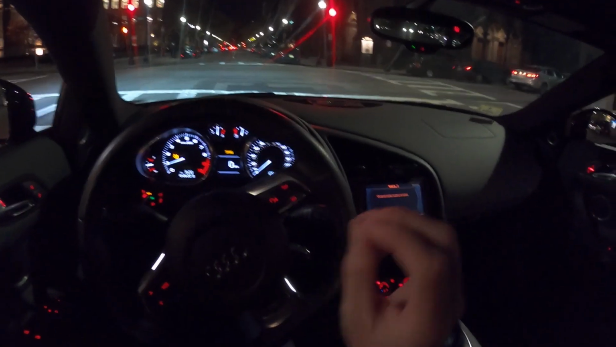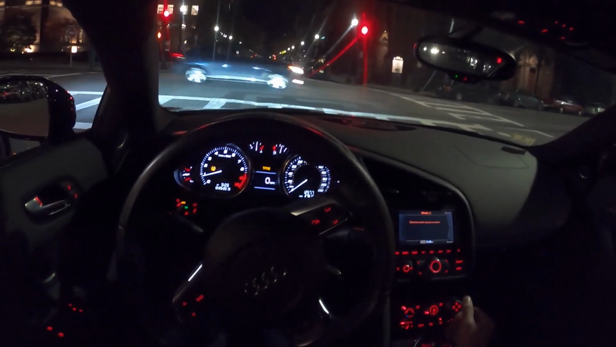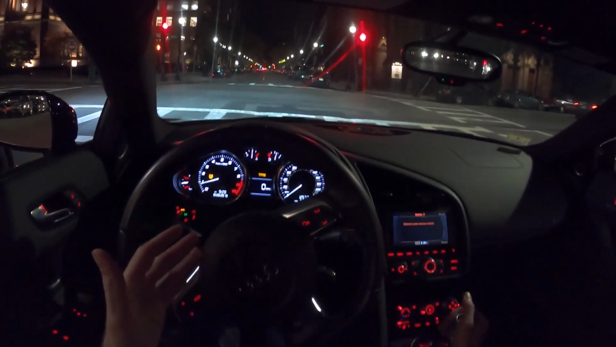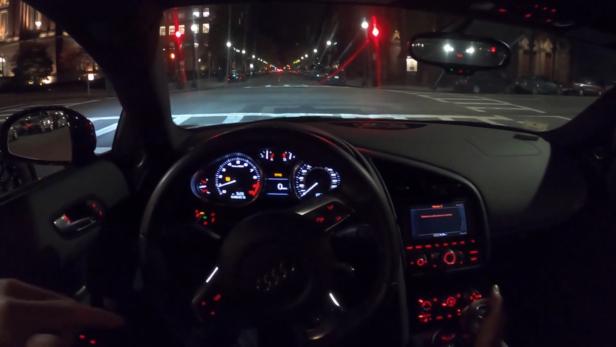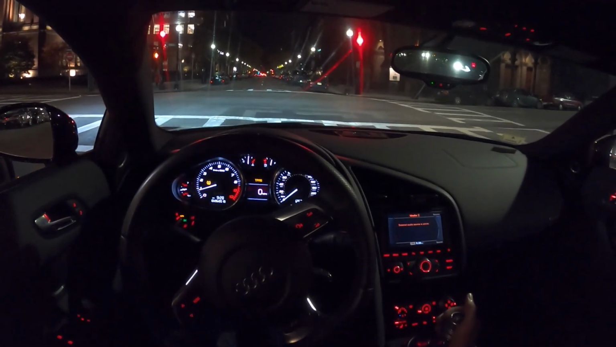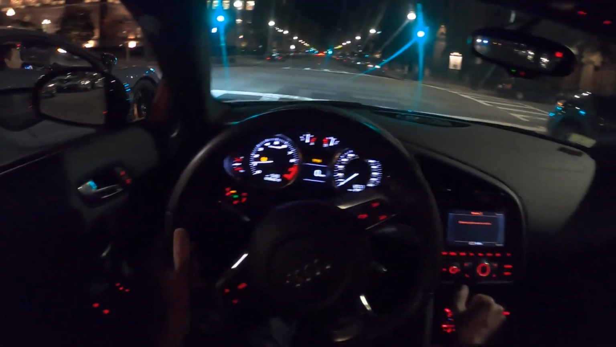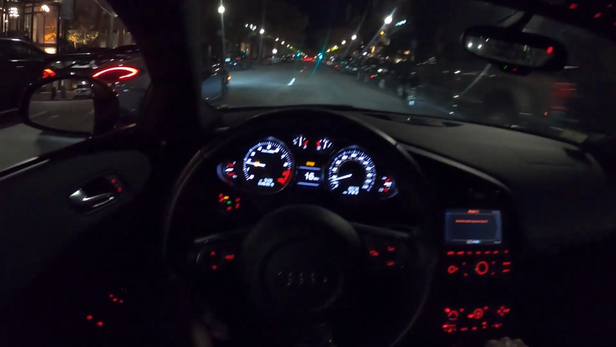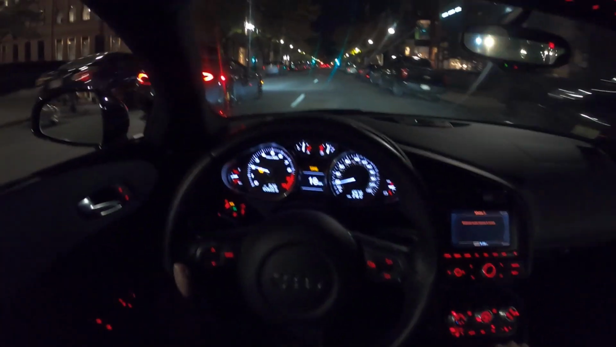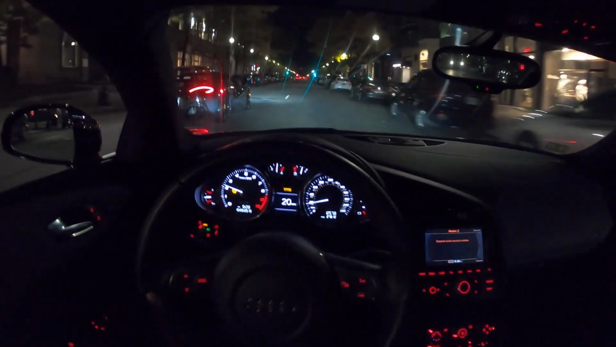Audio is off. This is just straight out of the GoPro, but I did want to show you, if you're ever in Boston or visiting Boston and you're into cars, you want to go car spotting, Newbury Street is where to go. Newbury Street and Boylston. They're one-way streets. They run in opposite directions, and this is where all the hypercars, supercars, whatever, come out to flex at night on the weekends, park up at their favorite restaurants, etc. So we're going to just go do that right now.